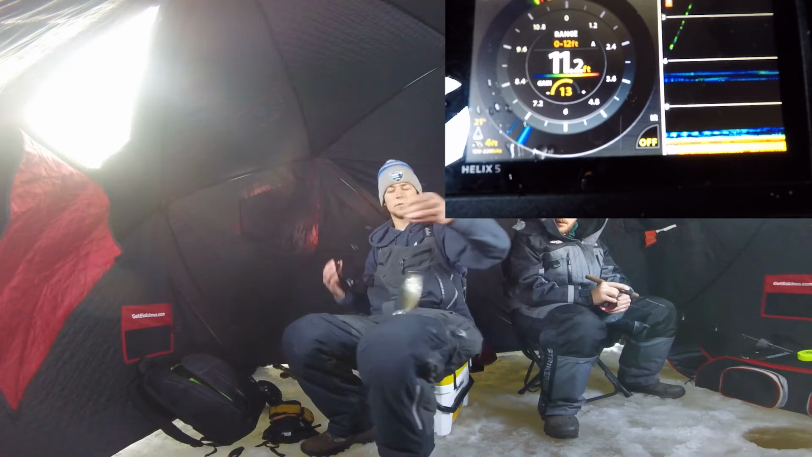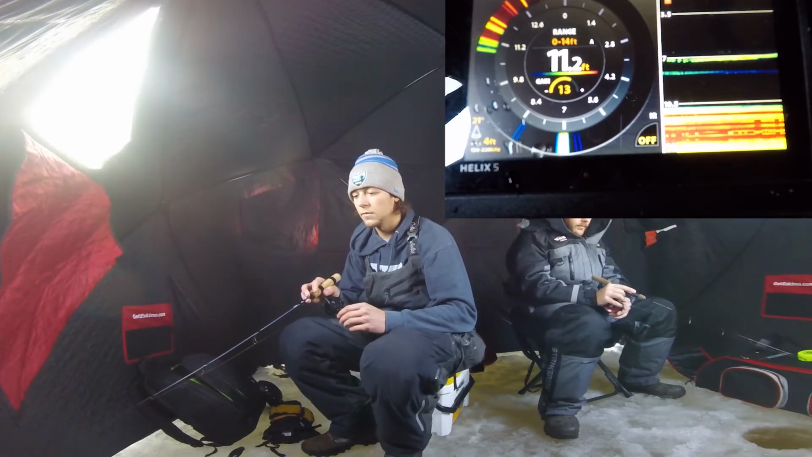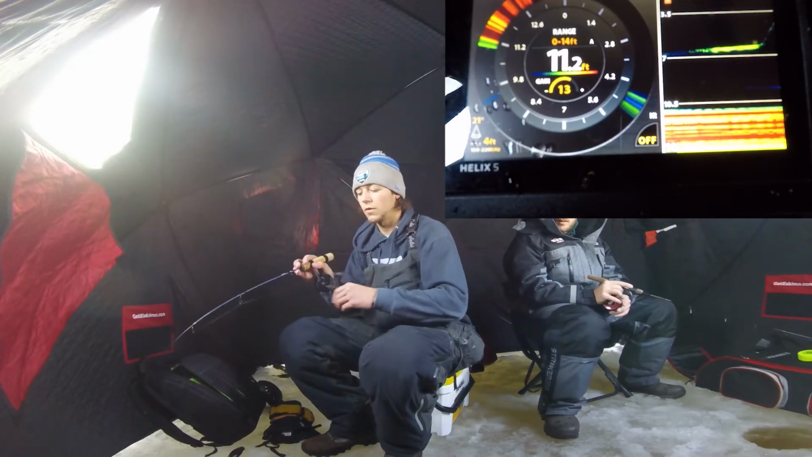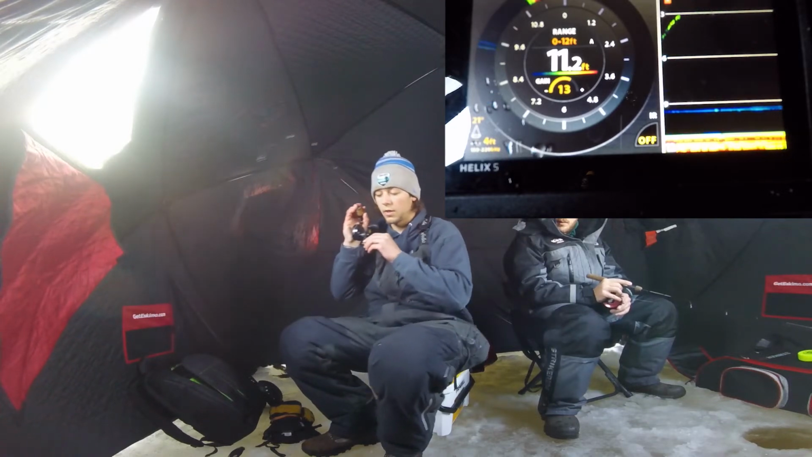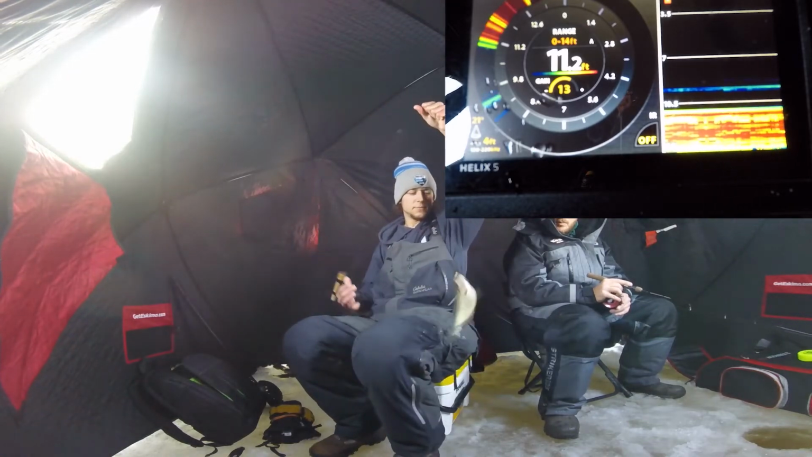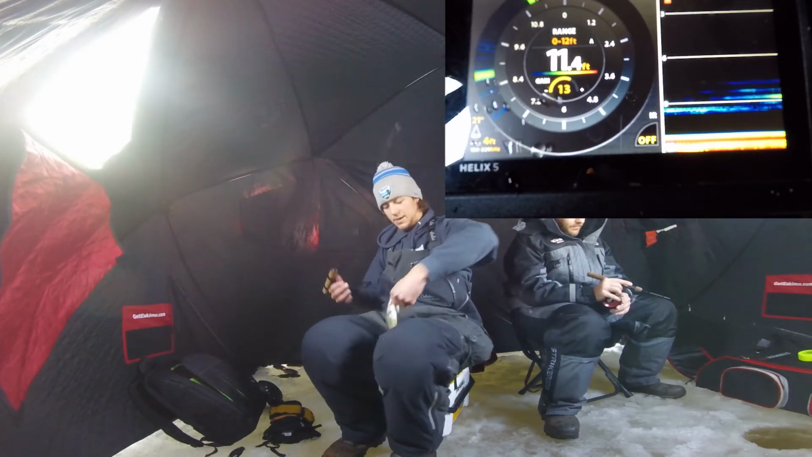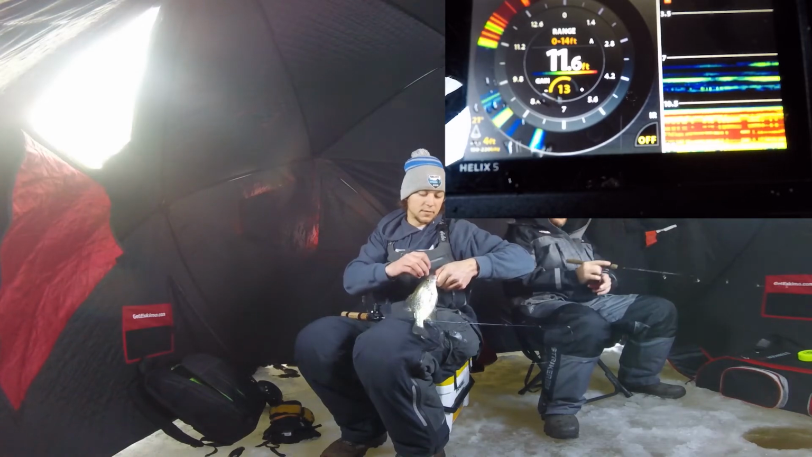That's a small one. A little bit better of a crappie. Oh, that's a keeper. Yep. Oh yeah. There's so many down there.